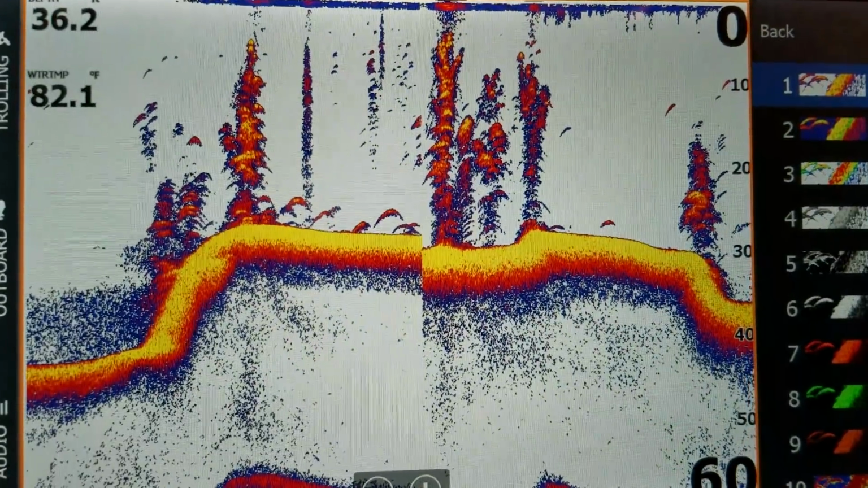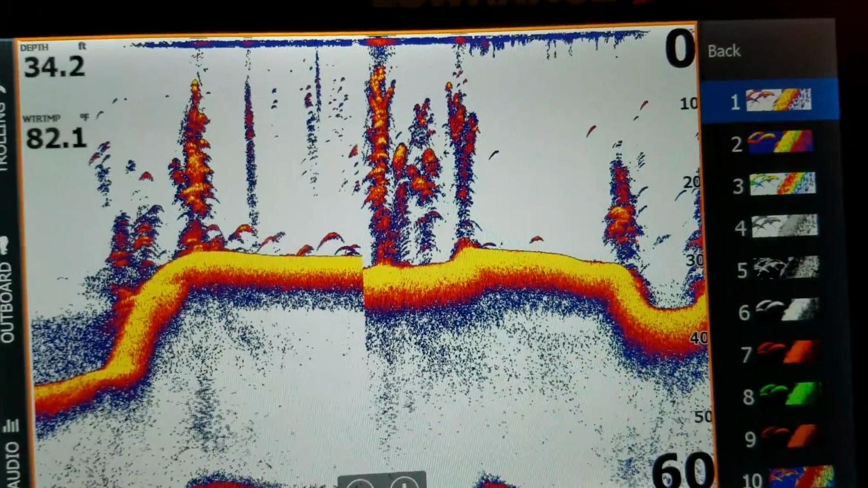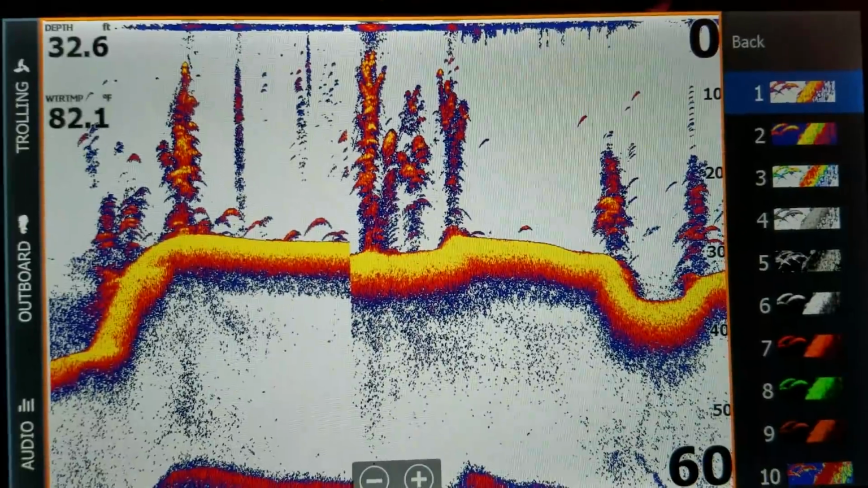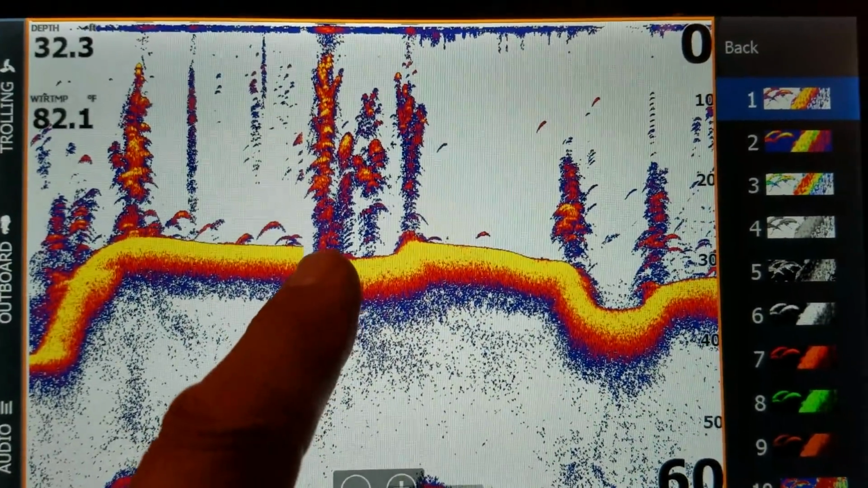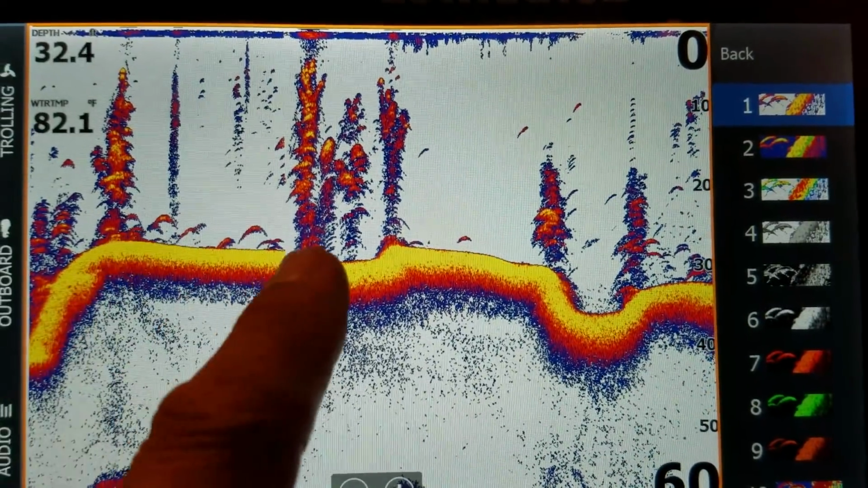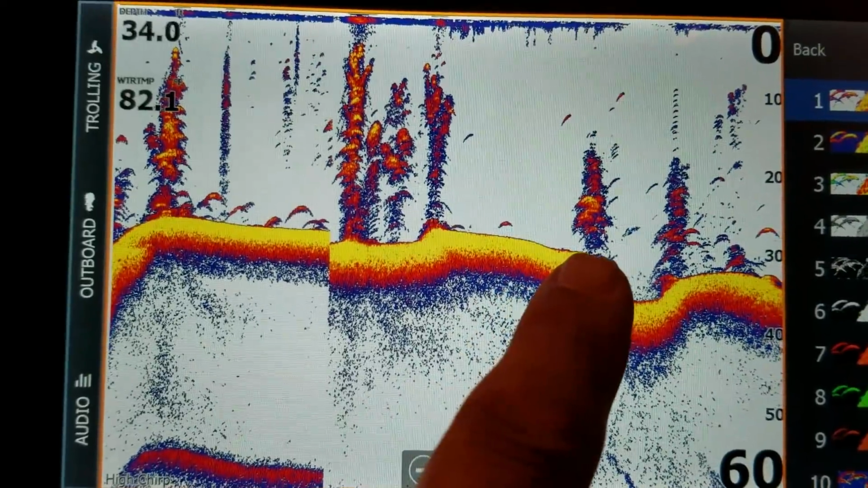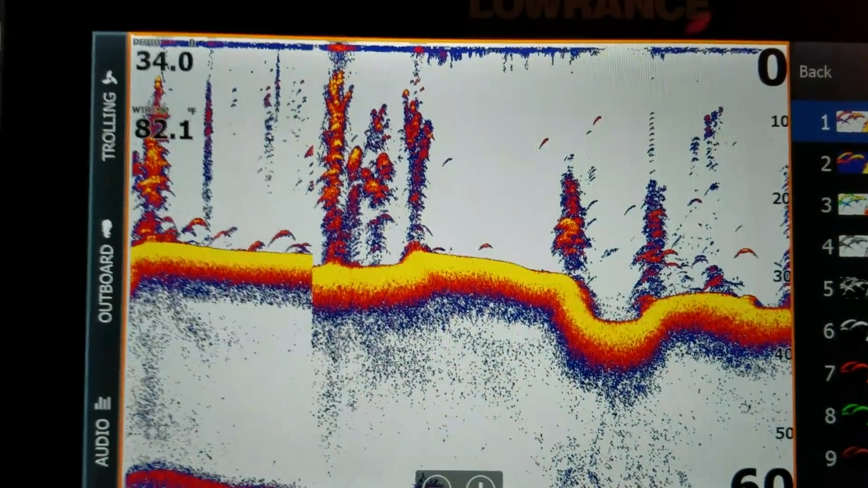And that will give you an indicator of the size of fish or density of the cover coming from the bottom. Typically, in old type 2D sonar, you'll see that these things are connected to the bottom itself. Okay? Now you look at that one, look, there's separation. It's really not touching bottom, is it?